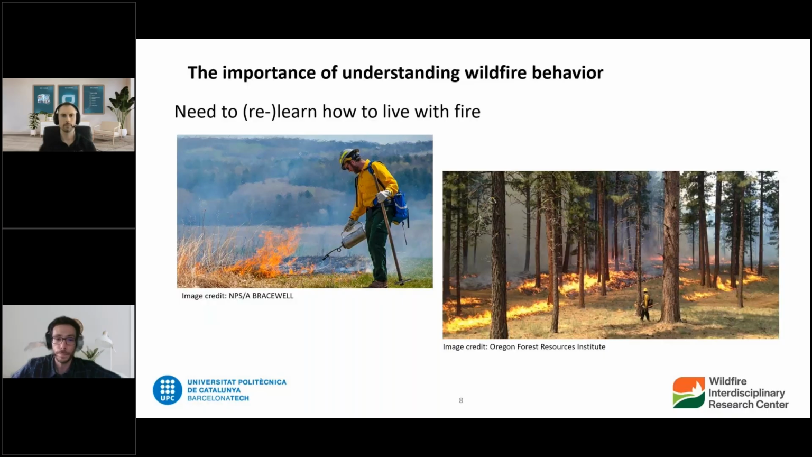And so my main point with this introduction is we used to know, centuries ago, how to live with fire. It seems like we're kind of forgetting how to do it, and so we really need to learn how to live with fire in the ecosystem and how to manage it and minimize the bad impacts of fire, but keeping it in the ecosystem.